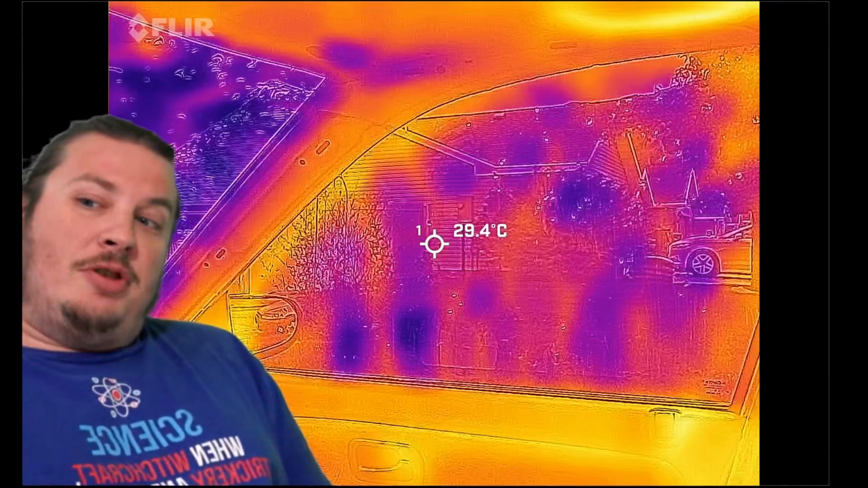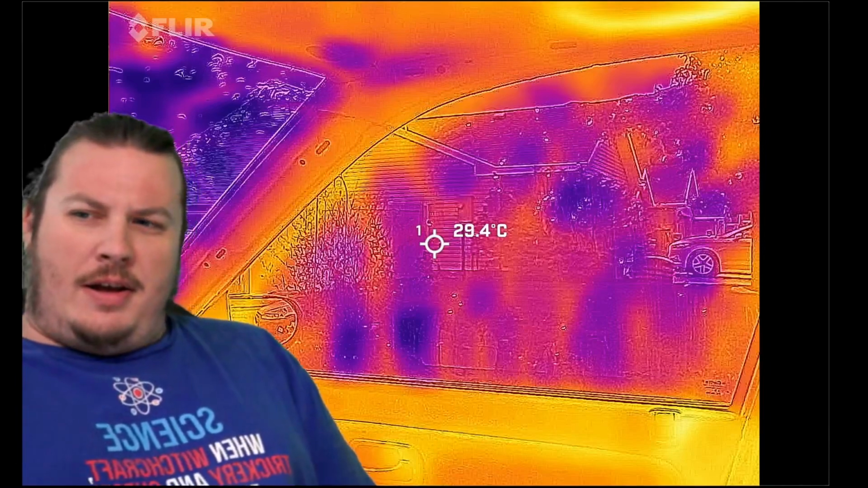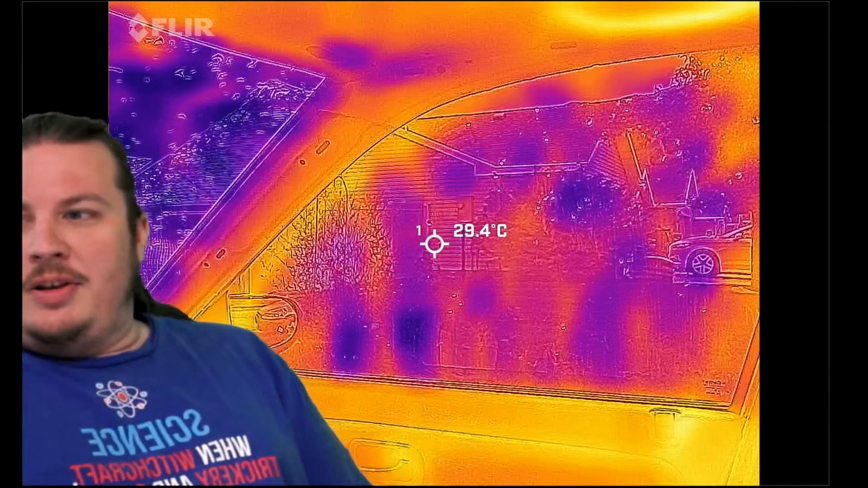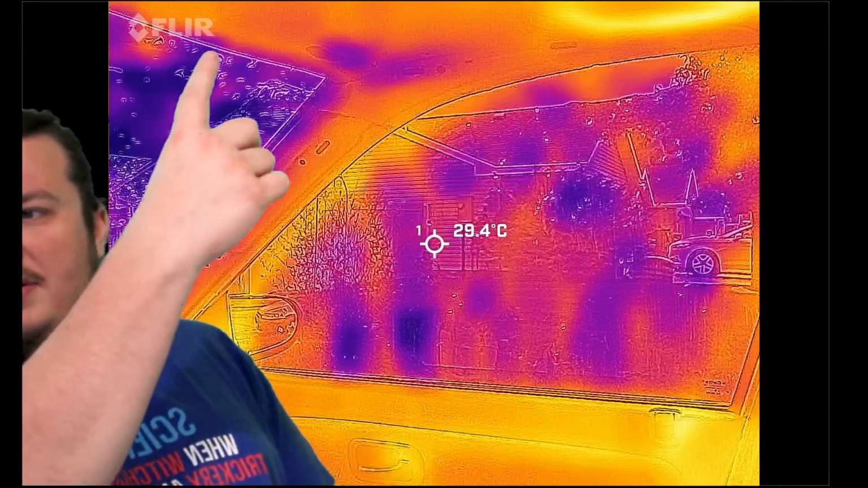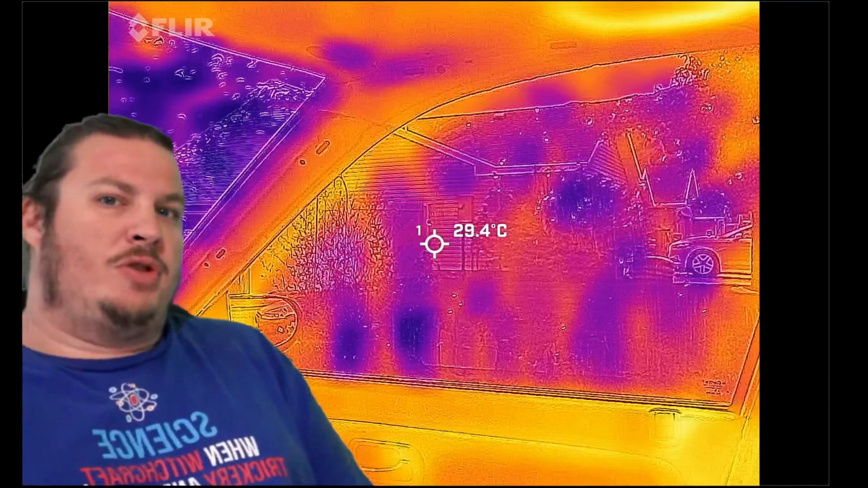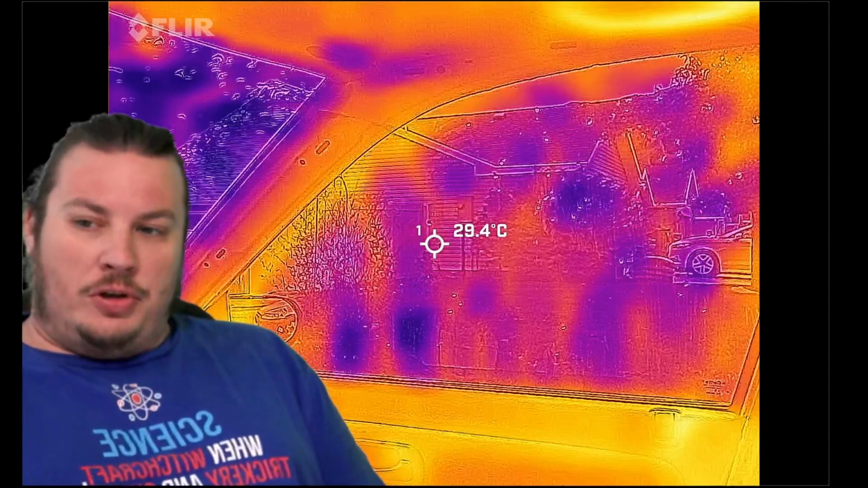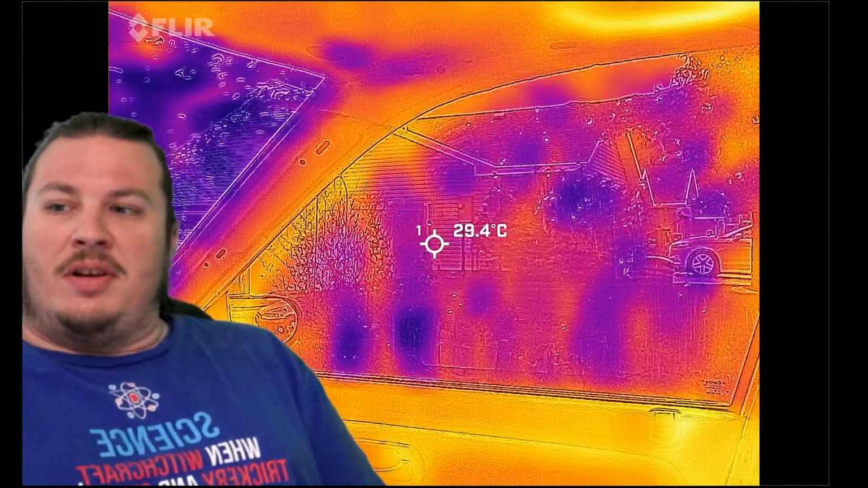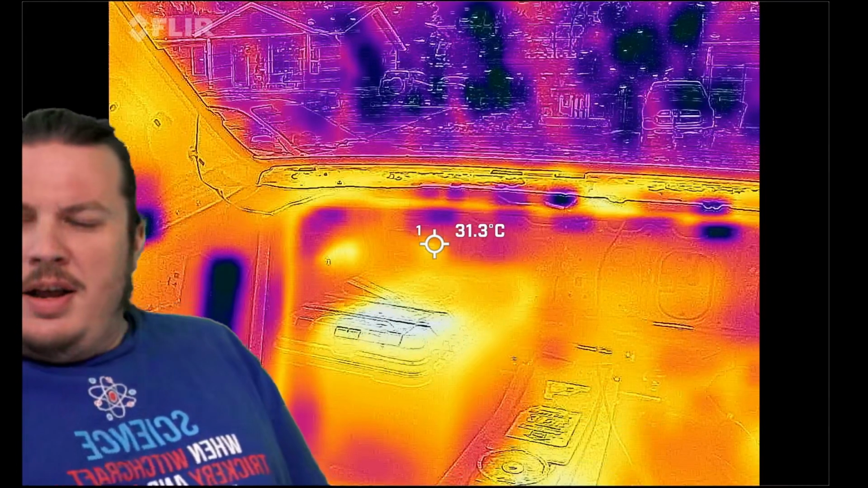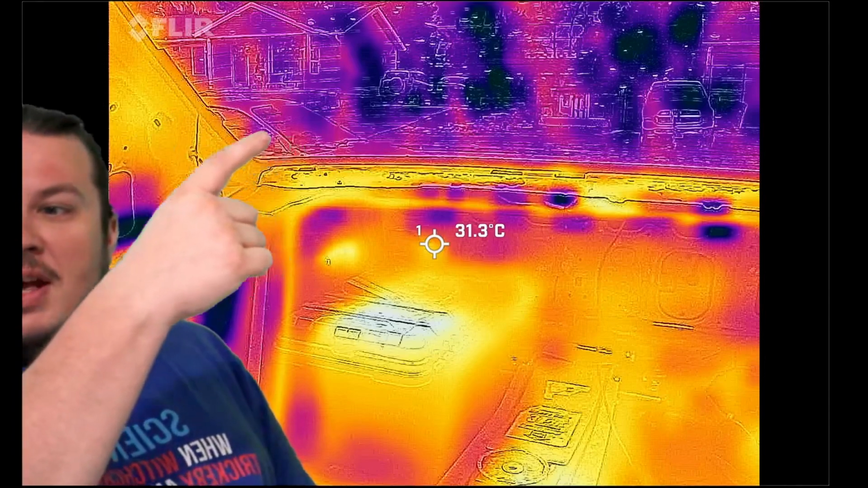So here's an image after driving in the rain for a bit. I pulled back into the driveway, and you can see kind of the splotches all over the window there, and you can see kind of little dots on the windshield, right? And it's just raindrops, and that's how the camera's drawing them. But you can see, you know, the glass is cooler than much of the interior. That's a toolbox and the jack in the back of the trunk there, and they're far warmer than the glass.